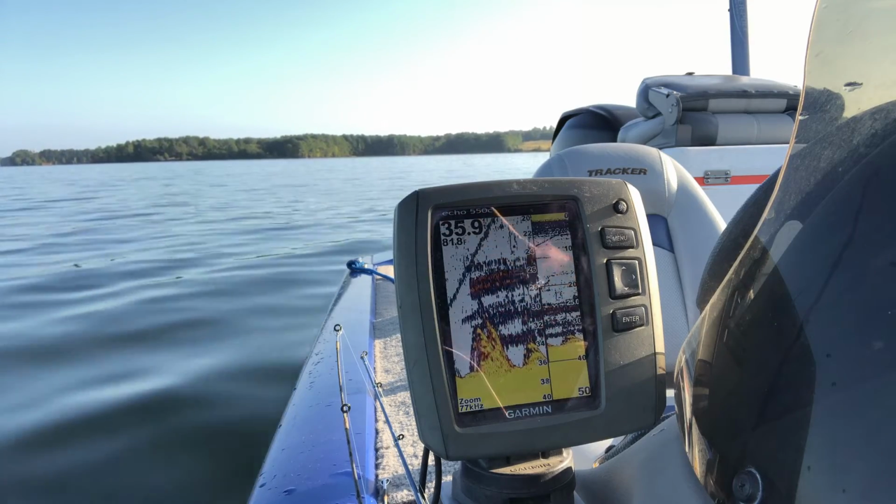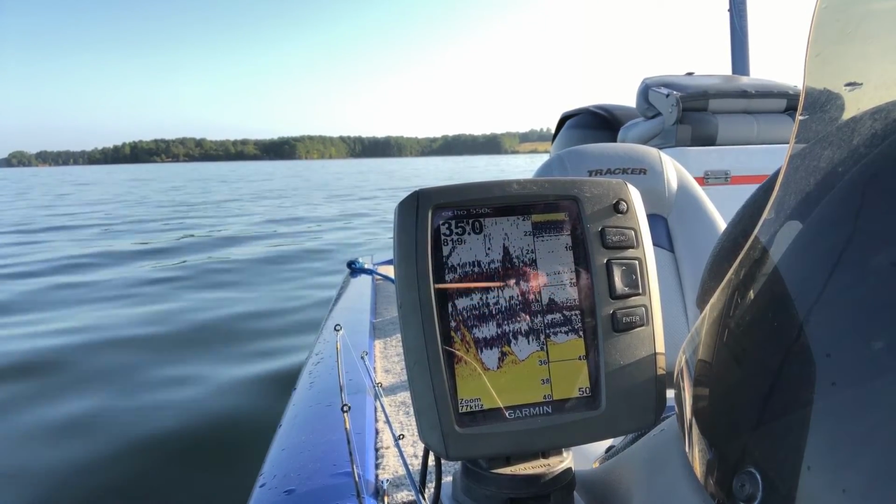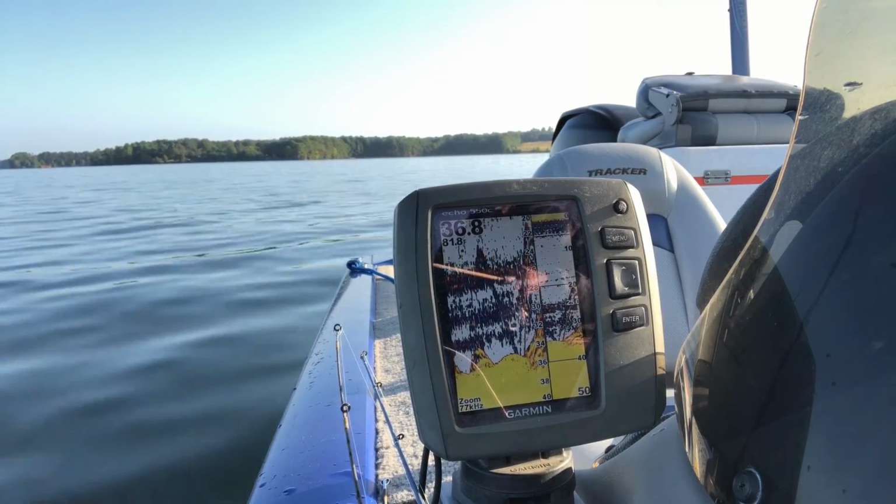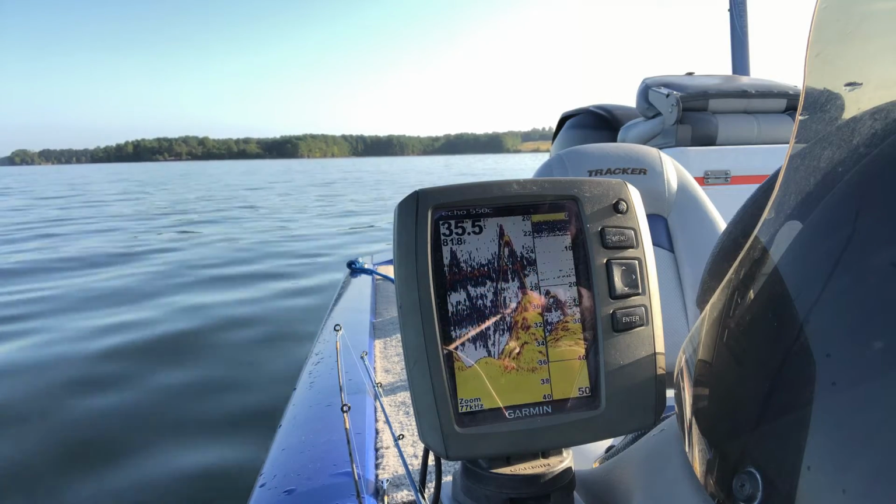Drop it back down. They're right there. You see them stir up right when I go to pull it up. So they're basically laying right on the bottom, and when I go to pull it up, they can't stand it. Didn't get him that time, but there's something there. Right there you see them, left side. Plenty of fish right there. That's a big school of them that come in.